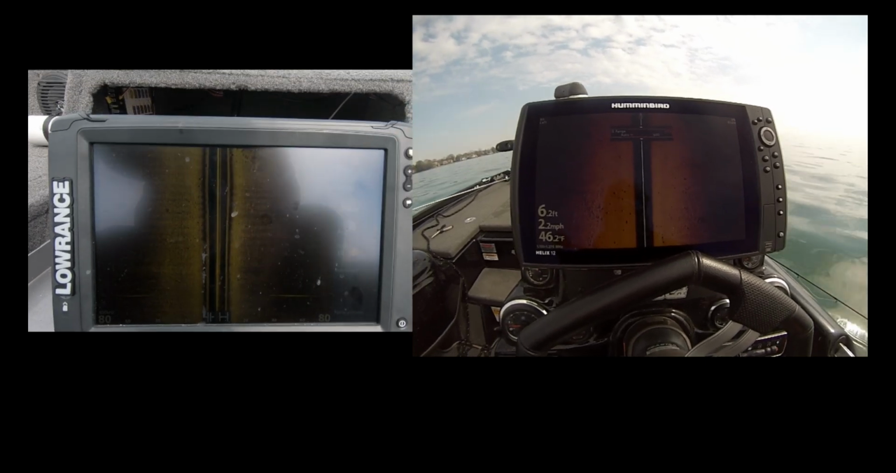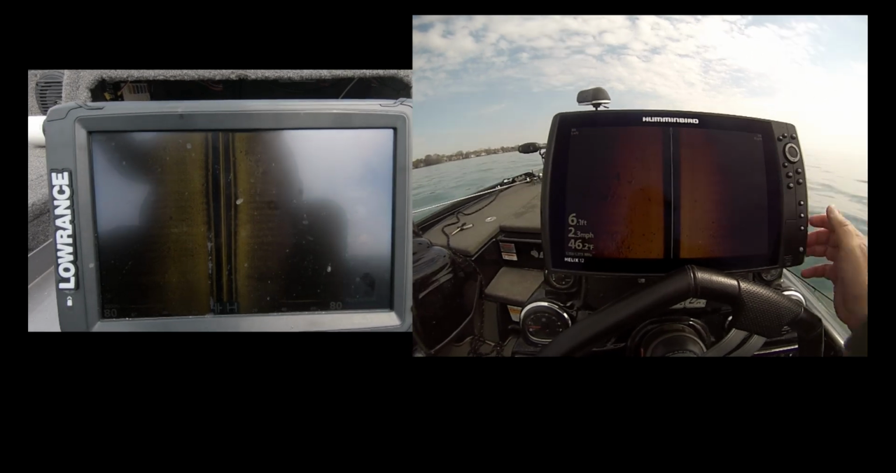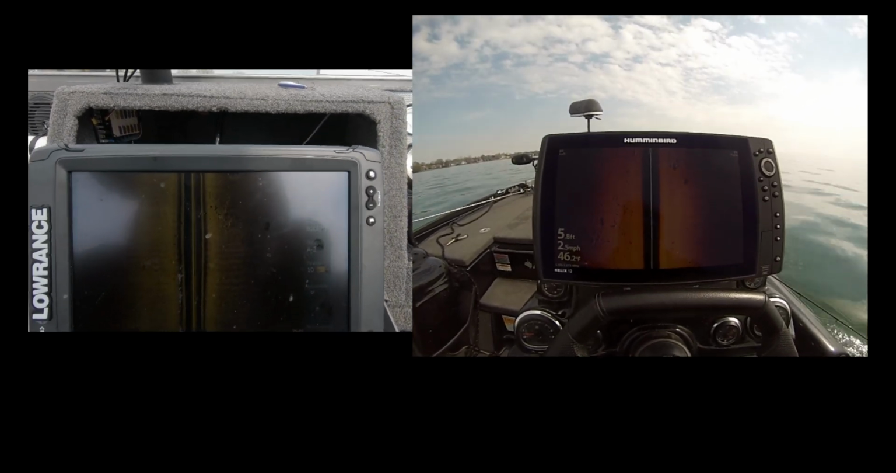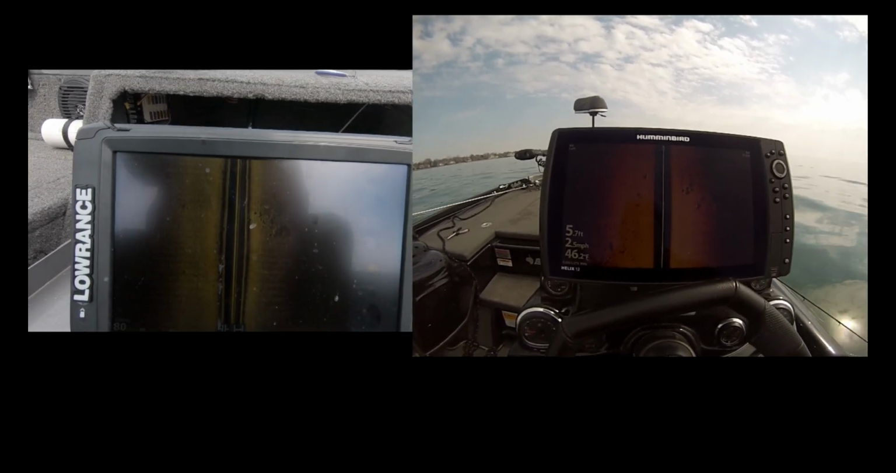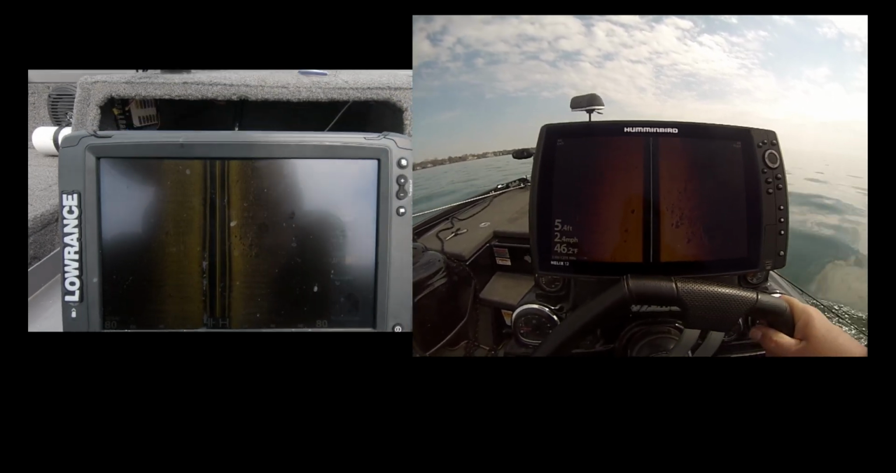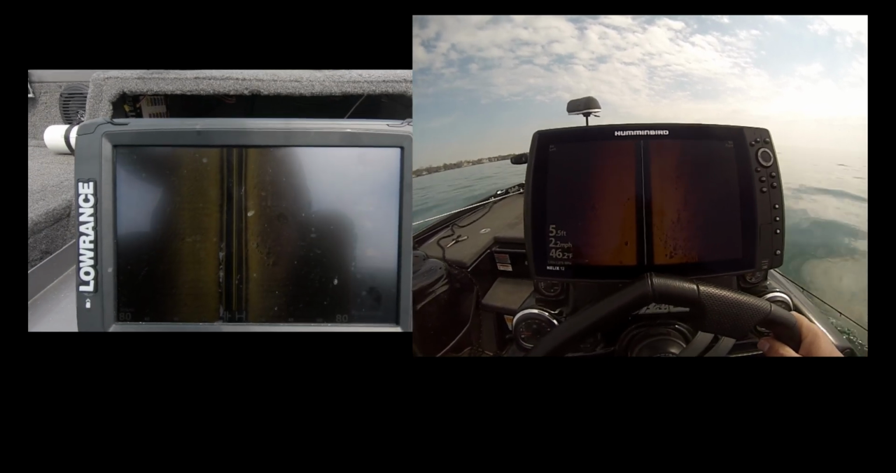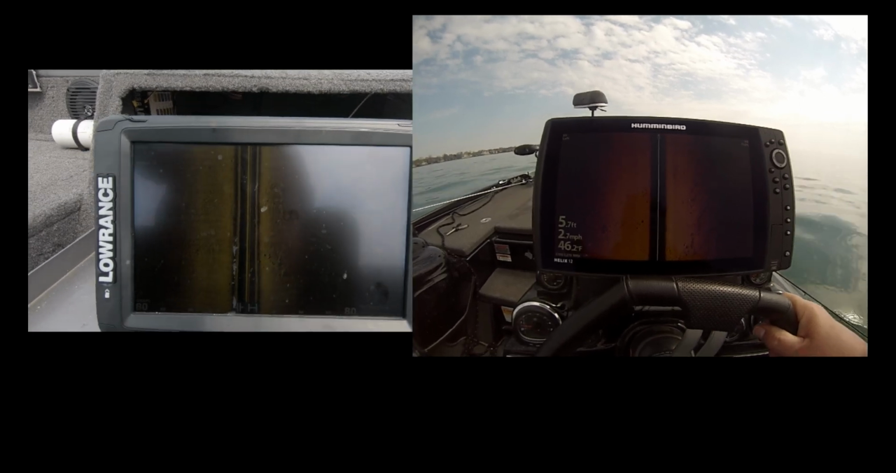We are actually following one another in a straight line. But it is not a perfect comparison because I cannot say for certain that both units are set to the exact same settings, and I can't guarantee that we perfectly stayed in the same exact line. So it does give you some idea of the comparison between these two units.